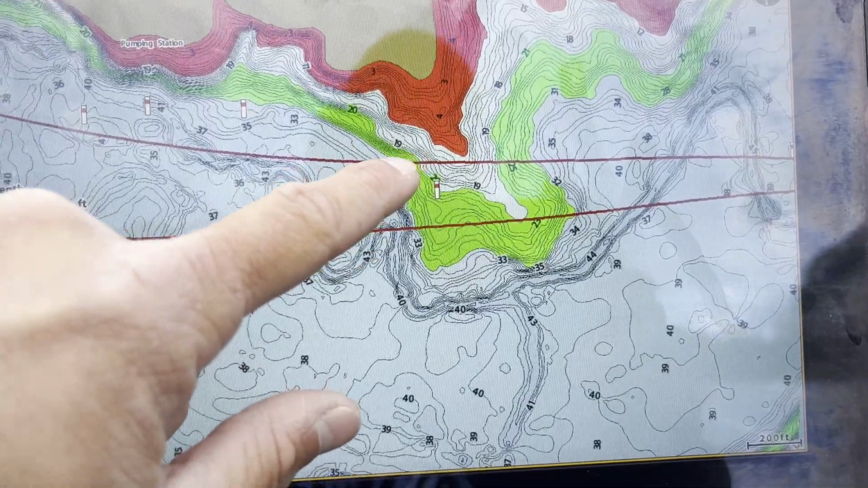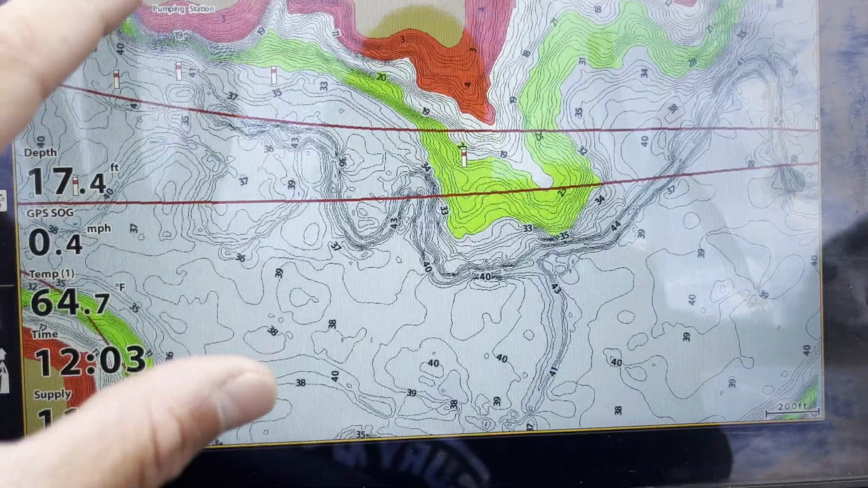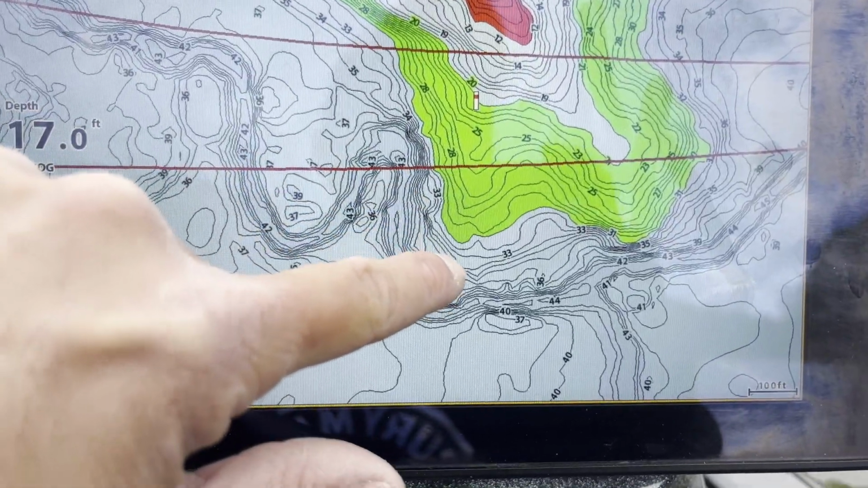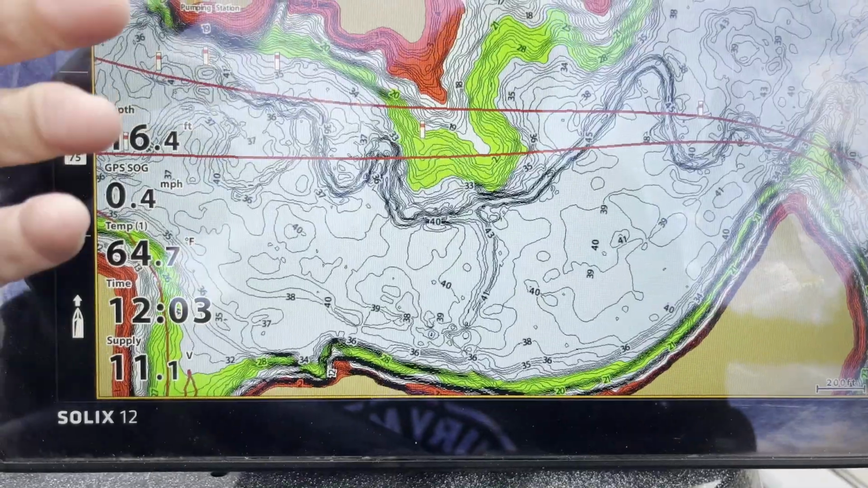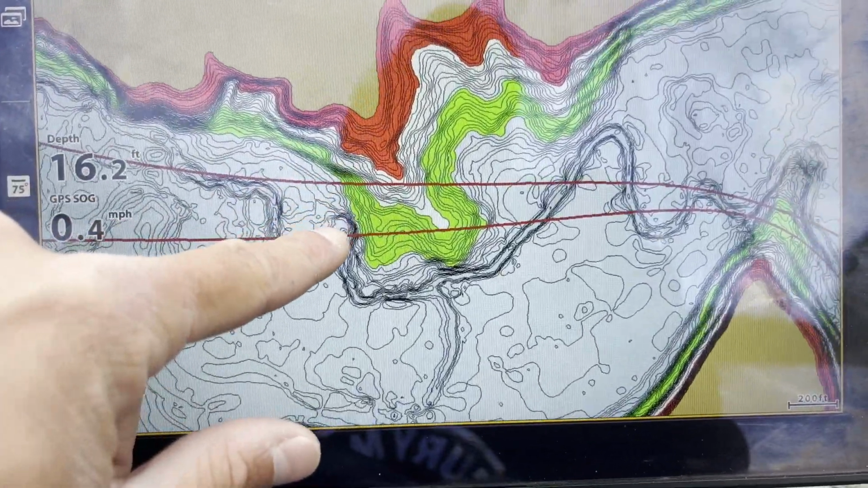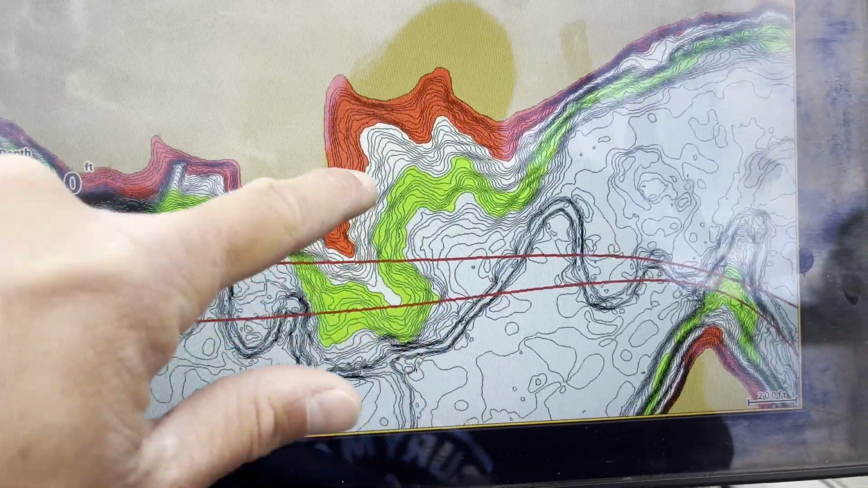So a lot of times whenever you get up on these longer points, they're going to be a lot harder. And anywhere the river will bend like this, it's almost like an underwater bluff. Stuff like that is good to look for. Obviously you'll need to know the time of the year and the fish behavior. If it's springtime, you're going to want to look back in here. If it's summer, you're going to want to look on these longer points.